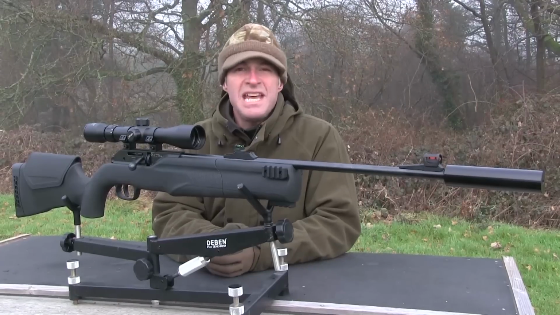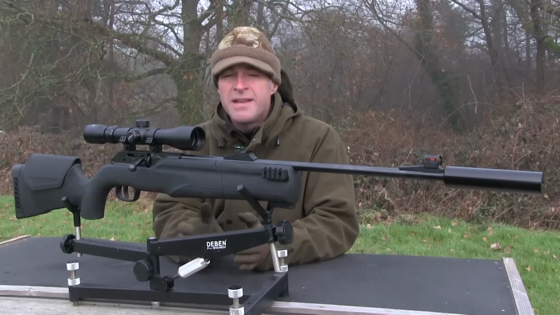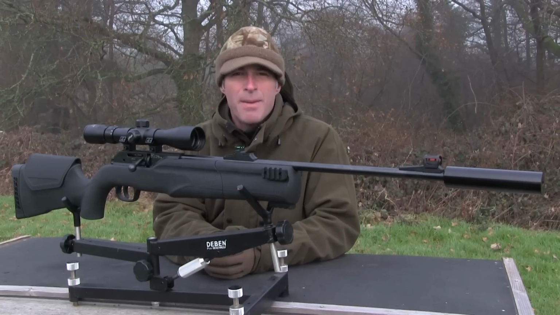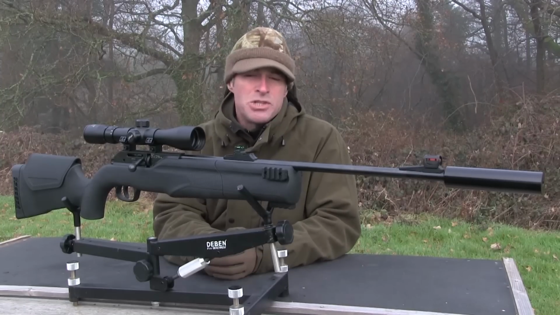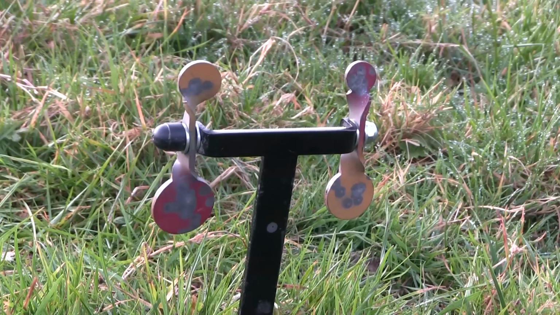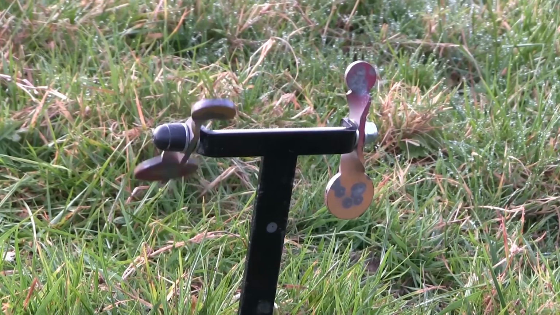The .177 caliber test gun is producing a muzzle energy of around 10 foot-pounds and returning about 140 shots from an 88 gram capsule. Now, you do get fluctuations with CO2 depending on the ambient temperature. Power levels tend to be a touch higher in warm conditions and a little bit lower in the cold. Shot count can also vary.